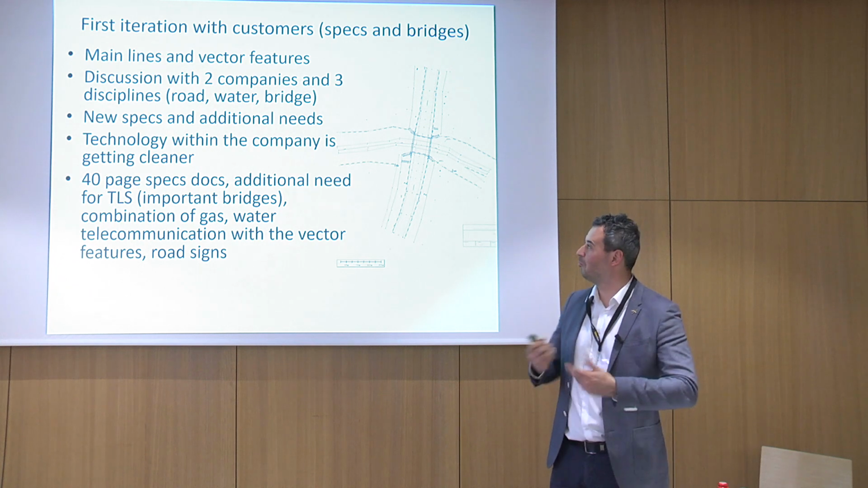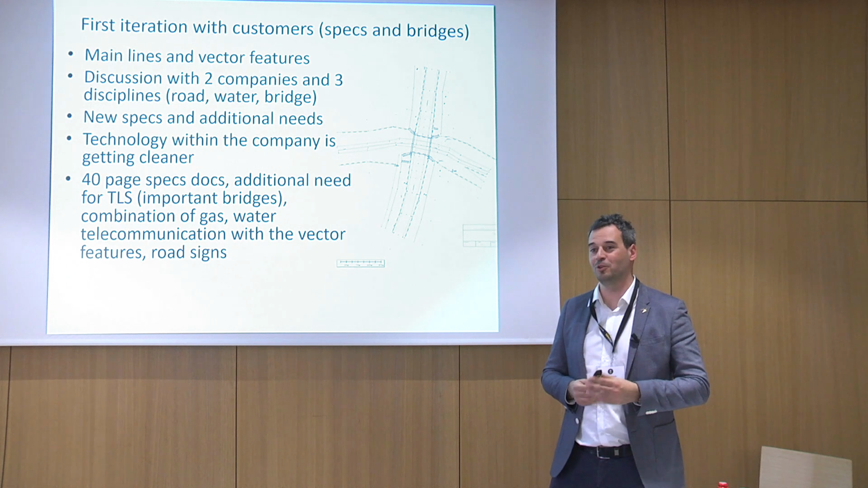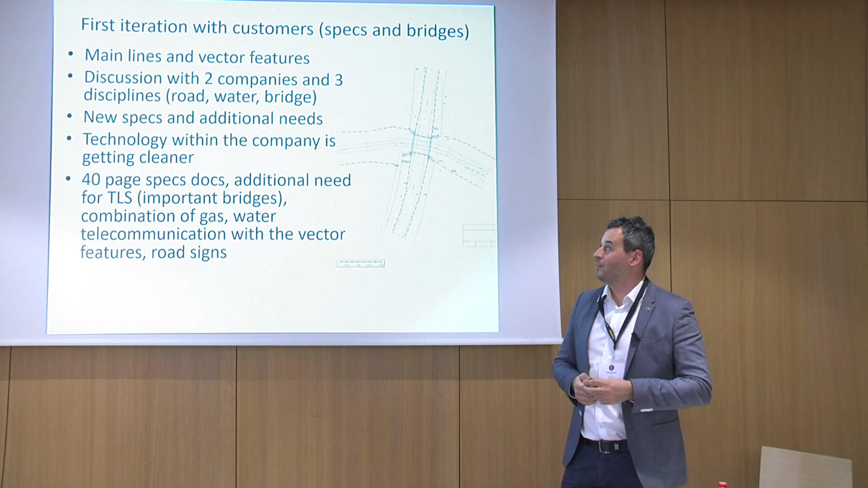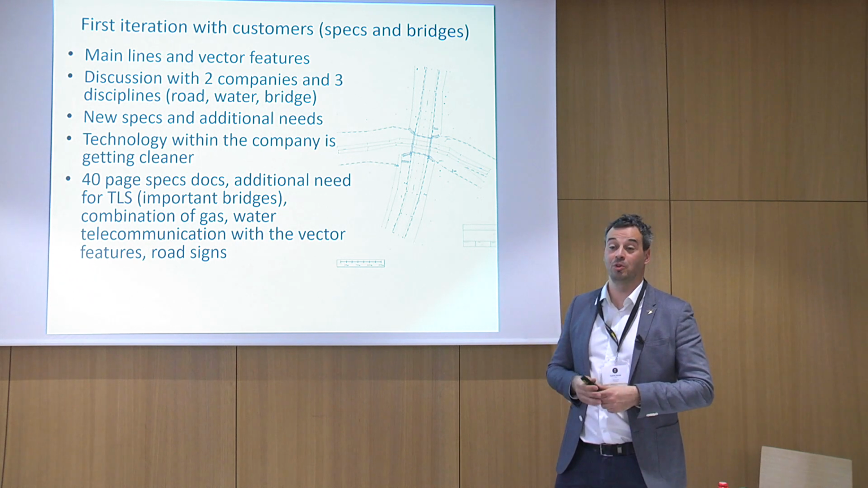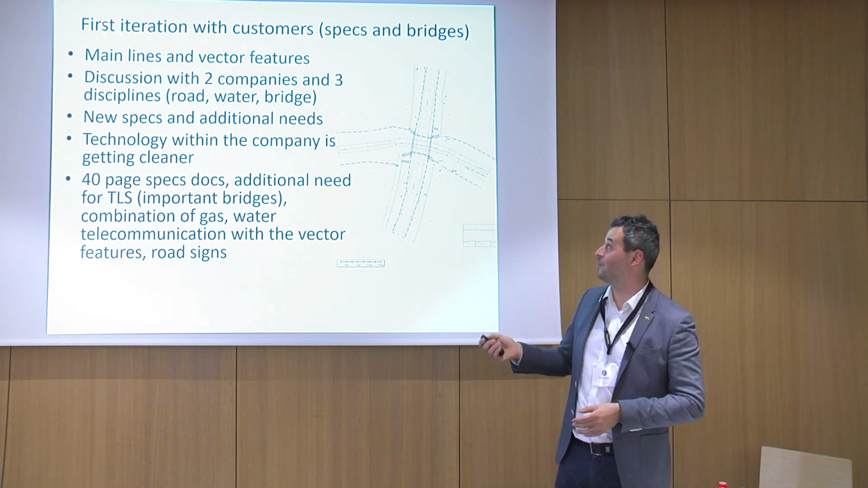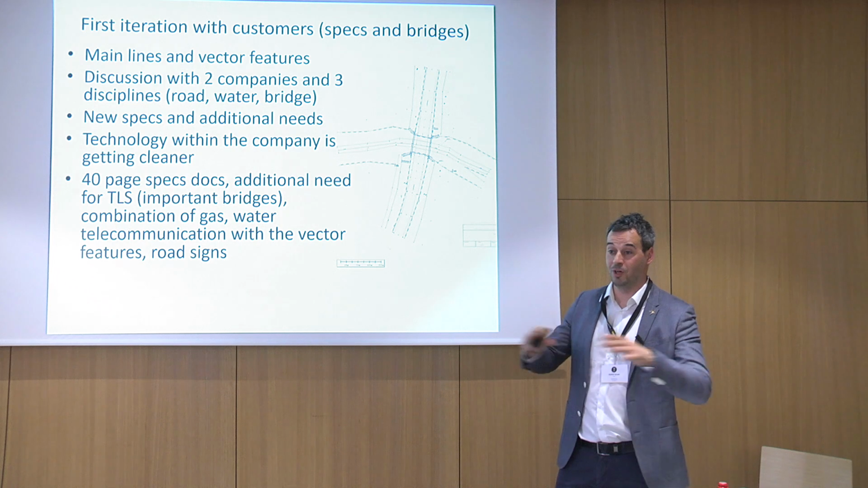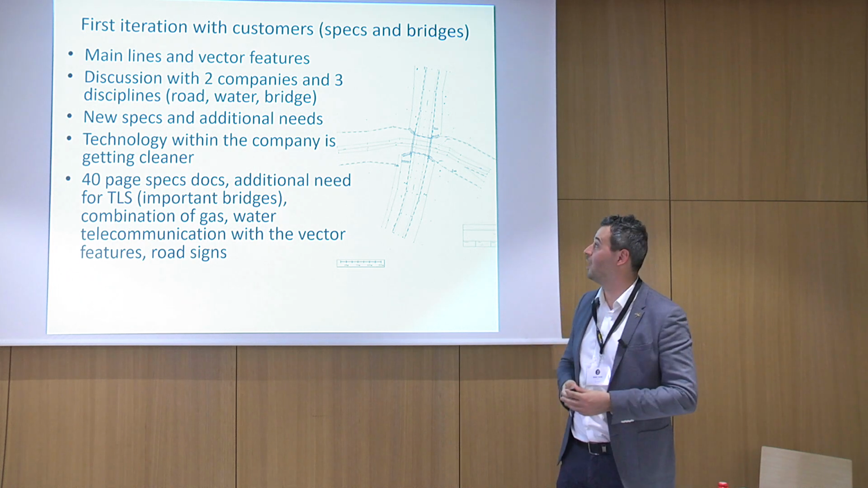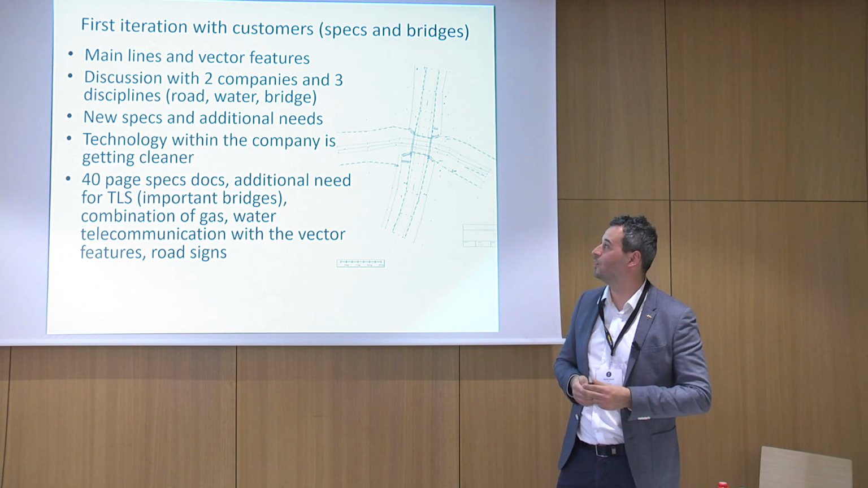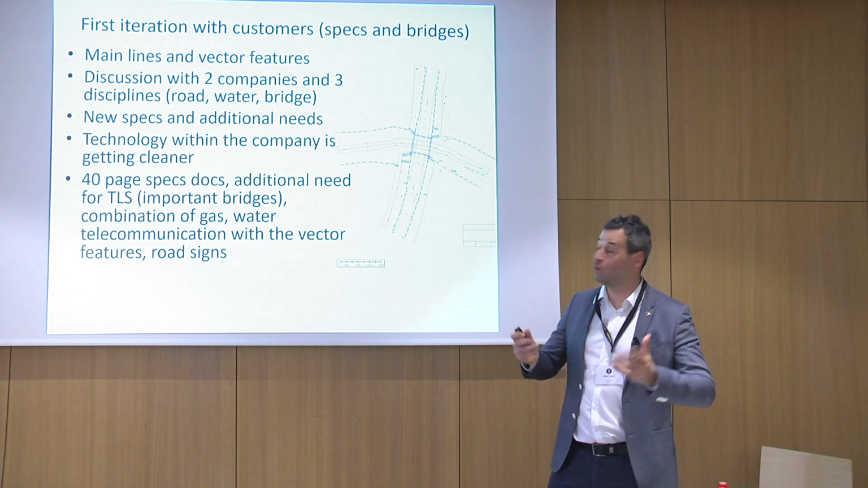And then we started to see that maybe LiDAR and photogrammetry on its own is not going to be enough. Of course, when we talked only with the surveyors, they said it's going to be okay. But when we had all the teams from the road design, the water canal designers, and the bridge designers, then new things started to pop up. So the specification that we developed started to grow.